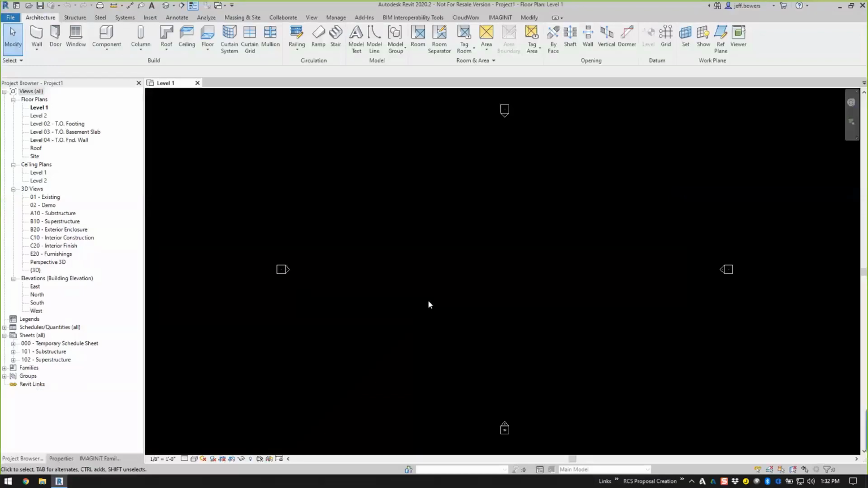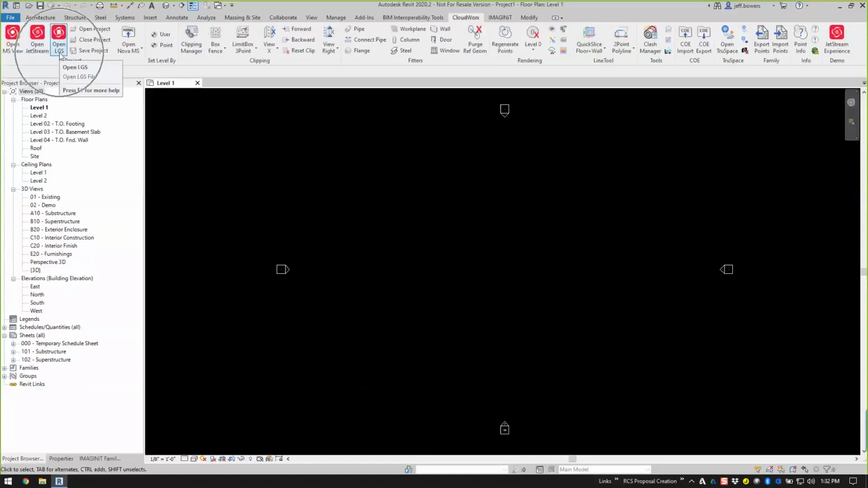I do have a black background. I am color challenged, so I need to be able to see point cloud data, so I have to switch it to black. My apologies to those of you that think I should have a white one. I'll come to Cloudworks, same program, LGS.